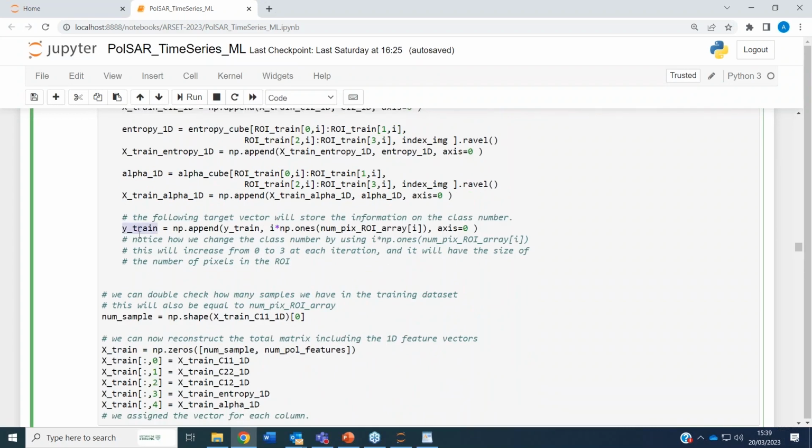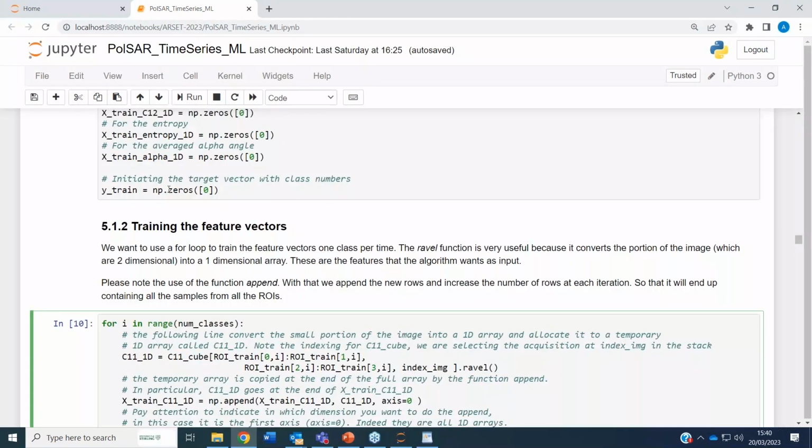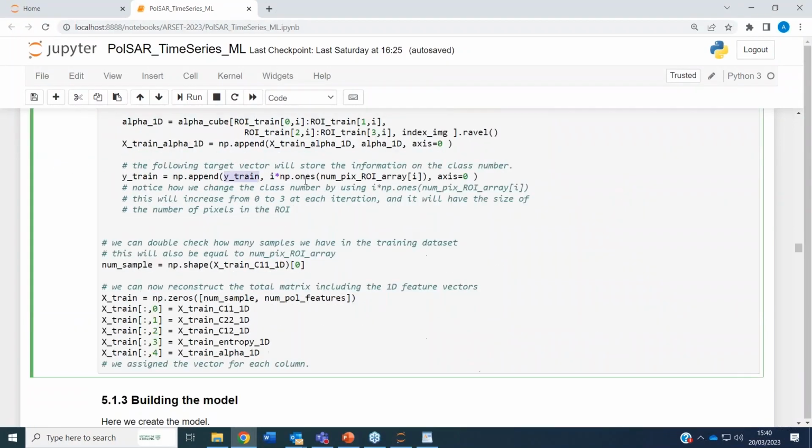Then regarding the Y train, what we do is again start from a Y train which has nothing inside, it's at 0 here. And we append the right amount of samples, which is equal to the size of your ROI element.